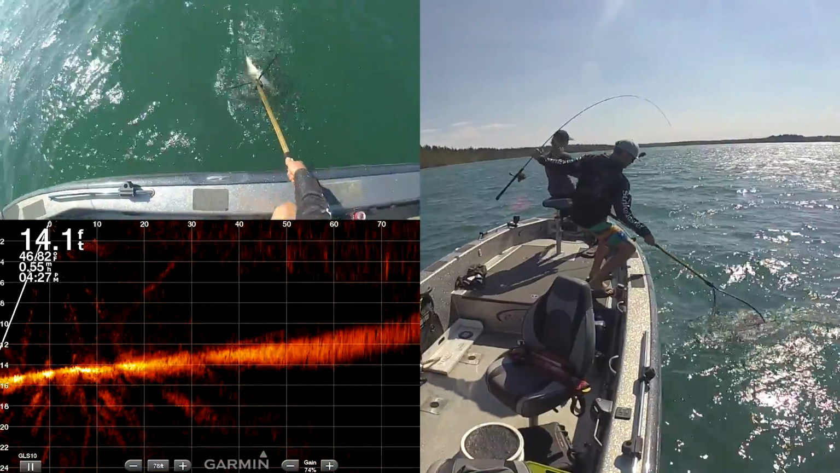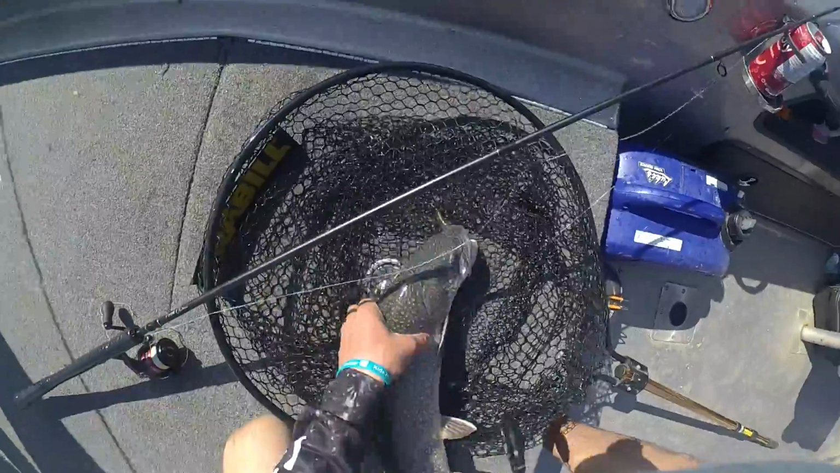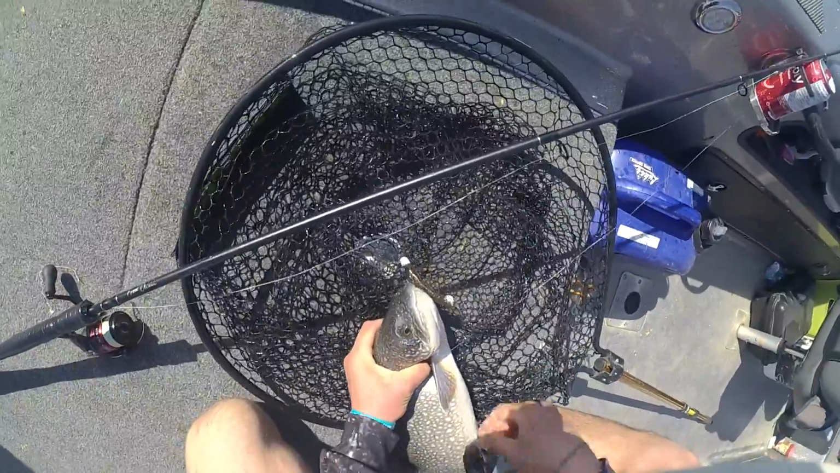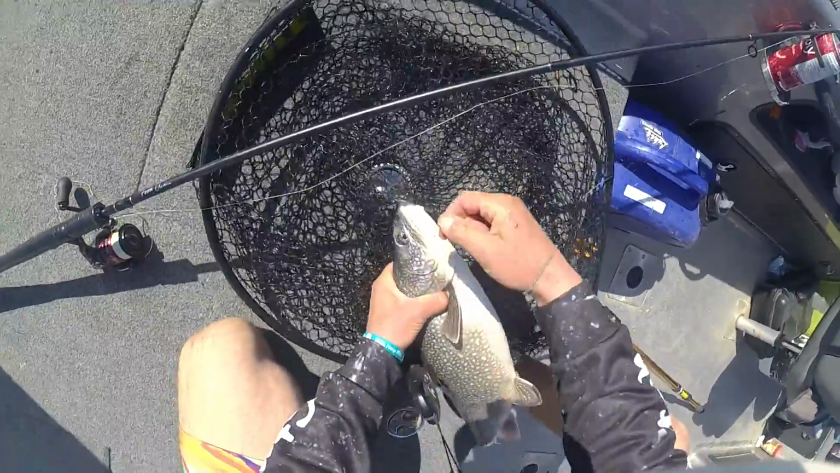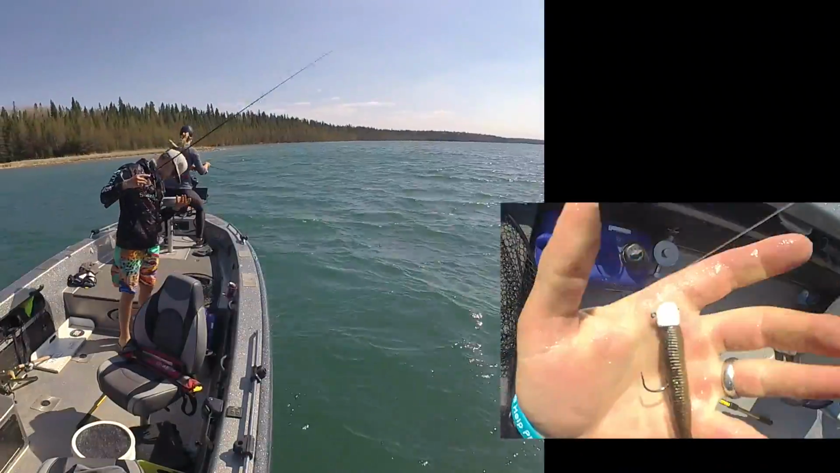Is that a splake? Oh my goodness! No, it's not, but maybe no! Hi, little guy. Sure, we'll just call it a splake. Just a little swim bait.